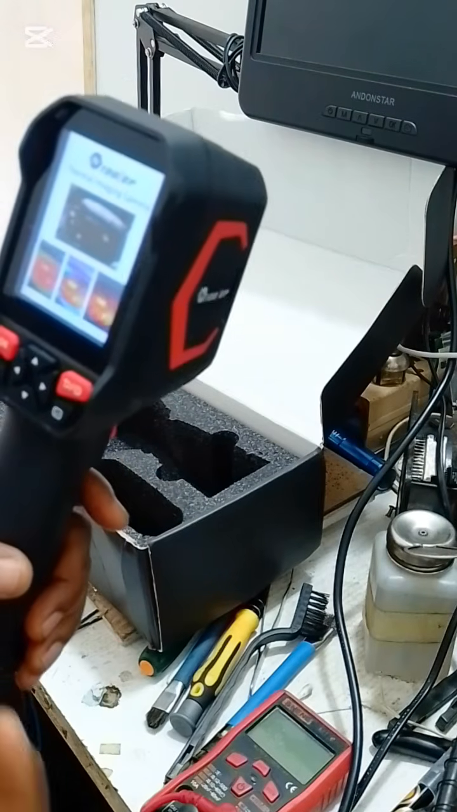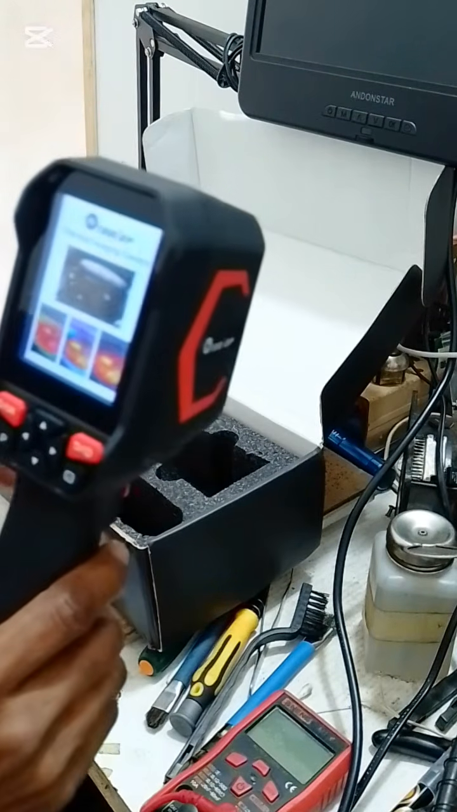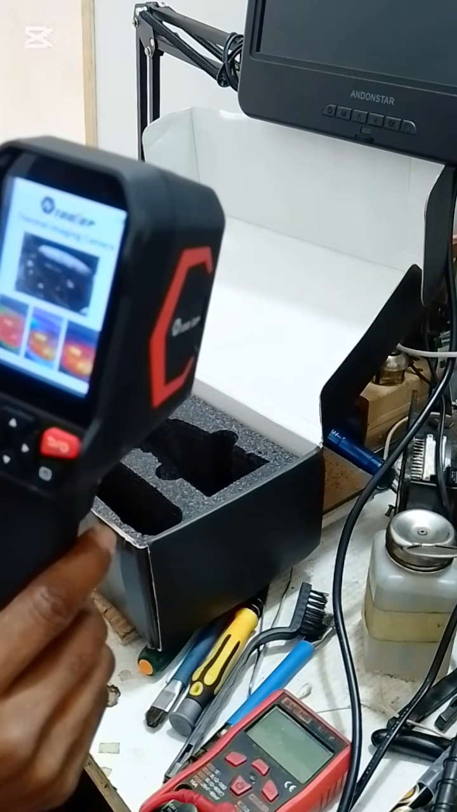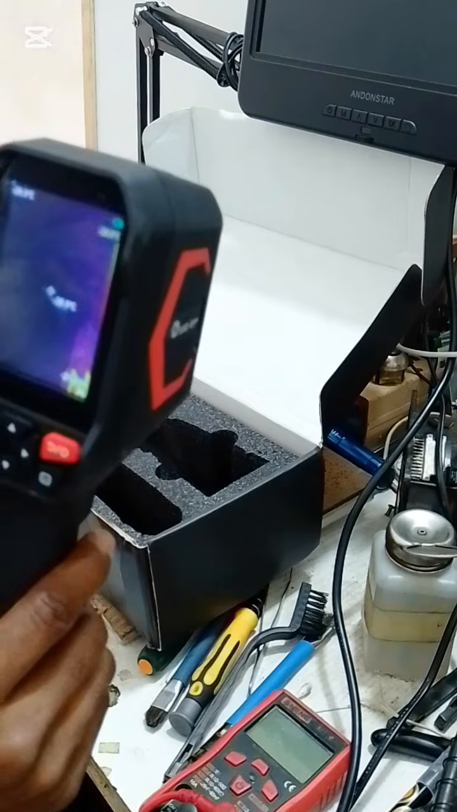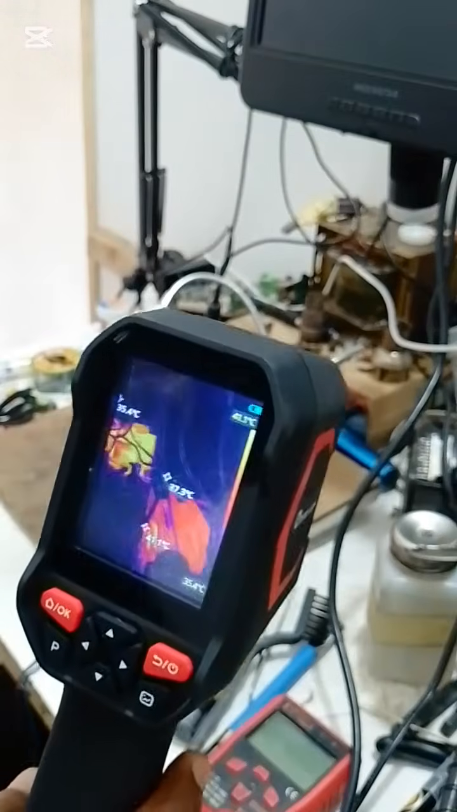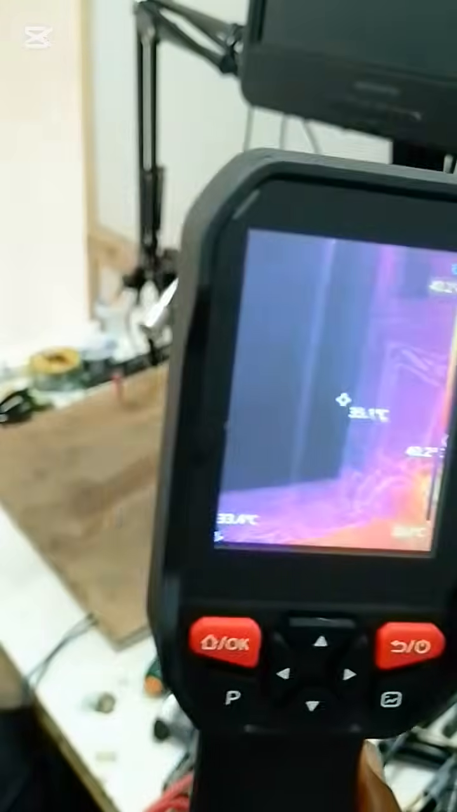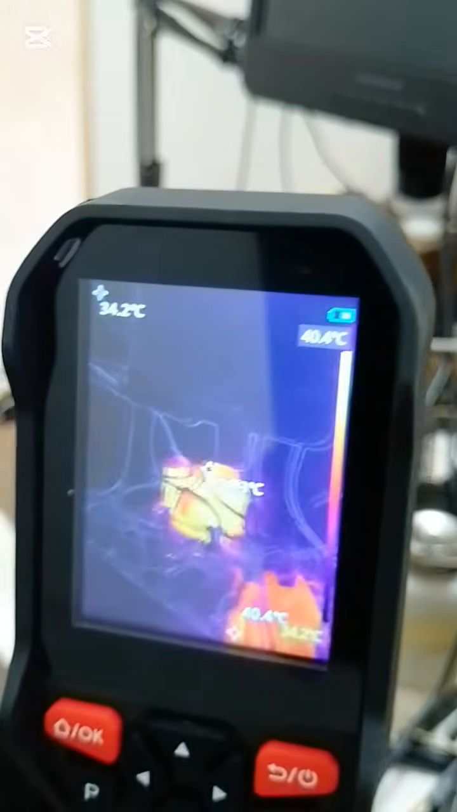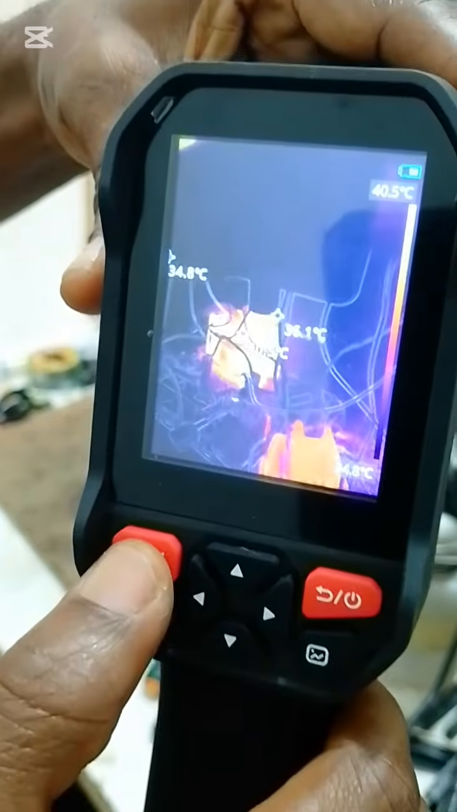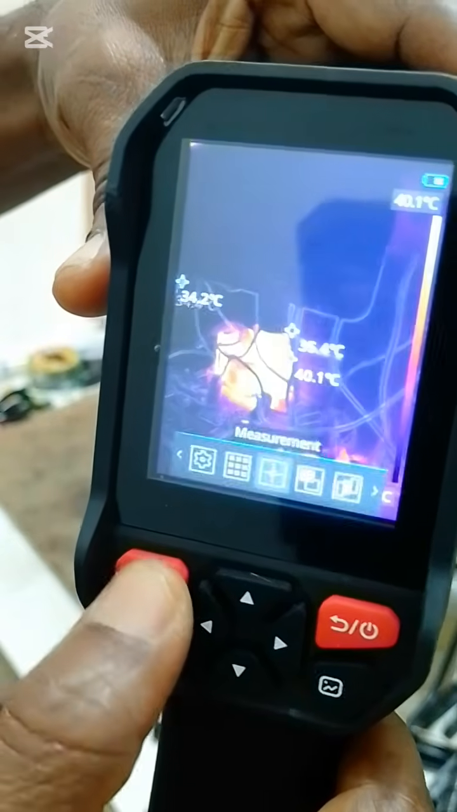In a few seconds, it's going to go to the operating window. Patiently, you can look at it. Look at the camera. The resolution is wonderful. The resolution is superb, as you can see. So, as it is, let's dive into the menus.